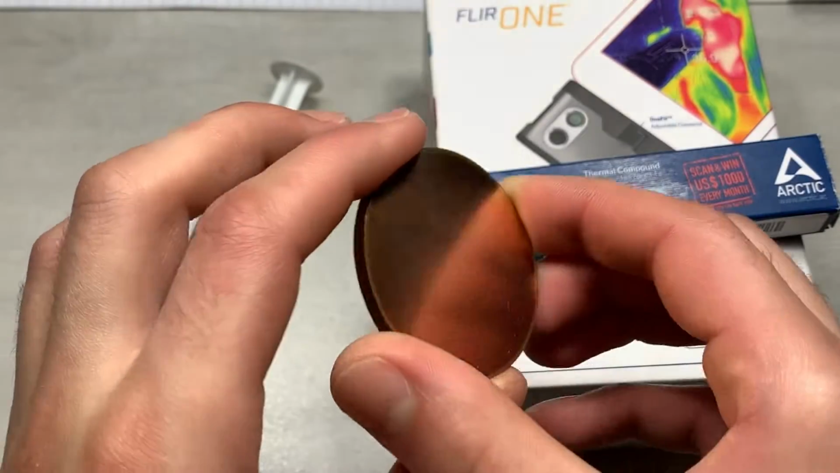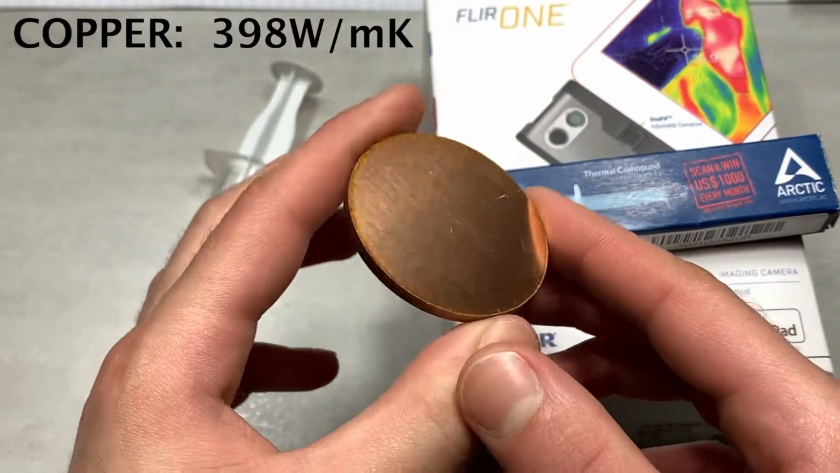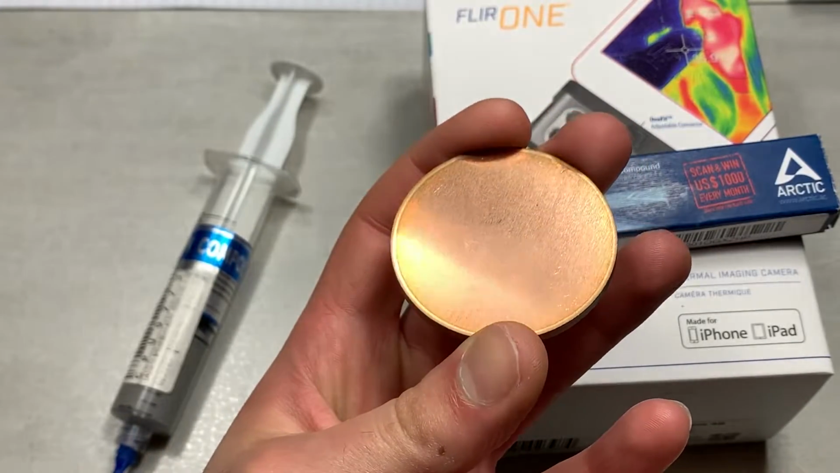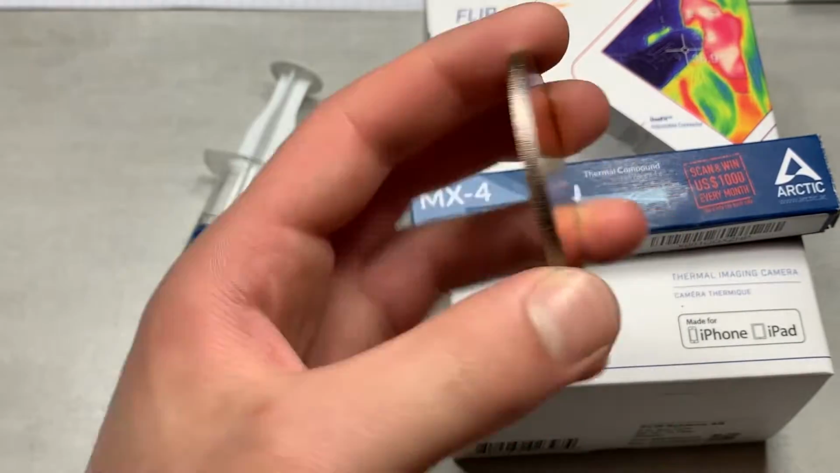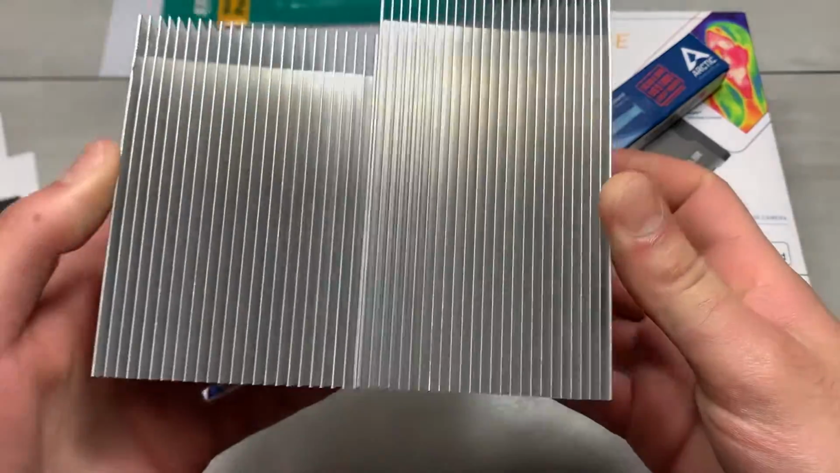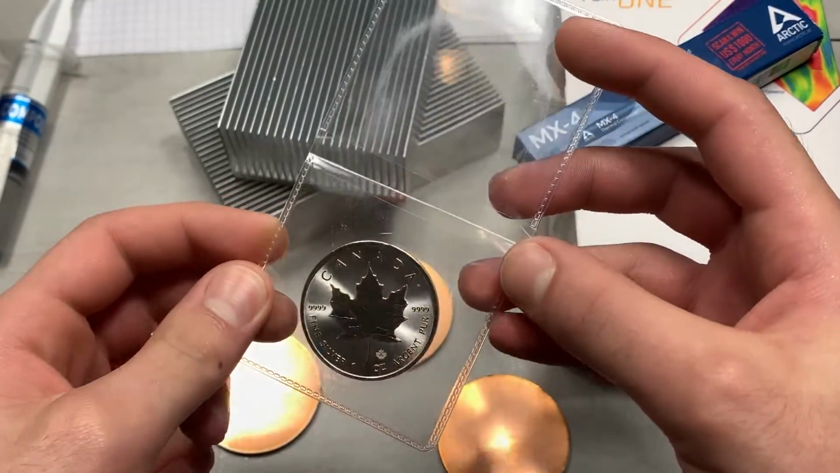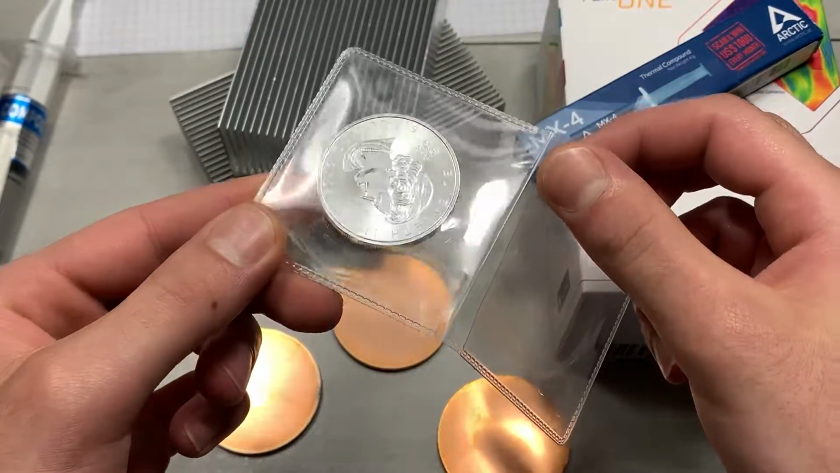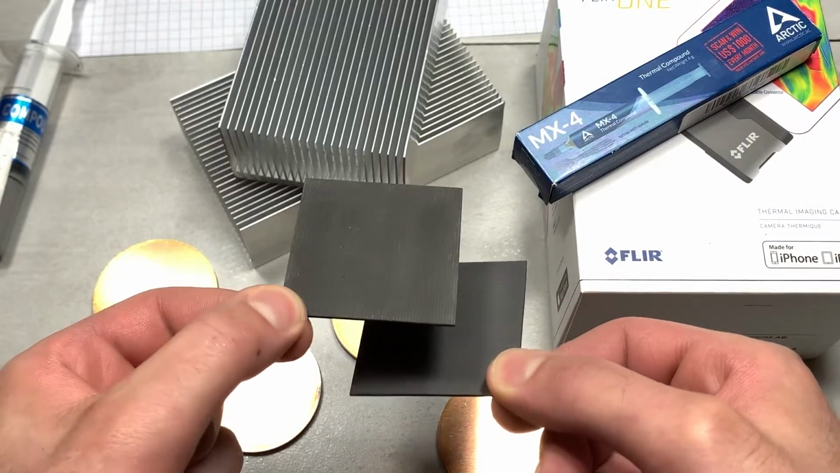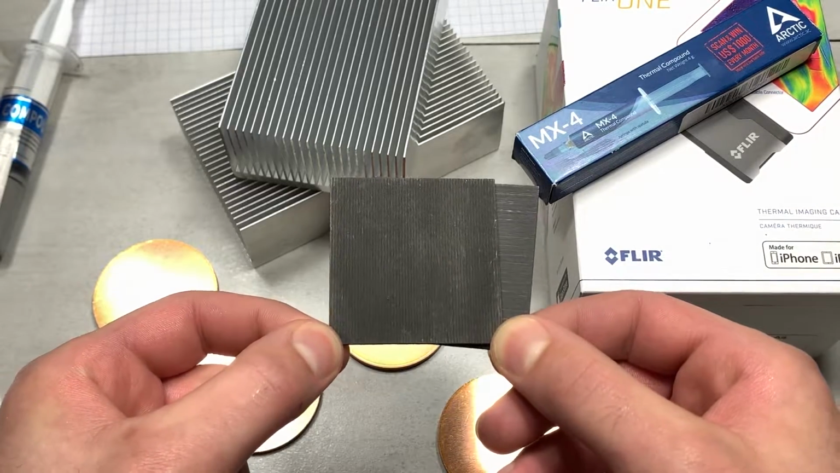And just for comparison, copper has a thermal conductivity of 398 watts per meter Kelvin, which makes it a very, very good thermal sink material. However, it is a bit expensive as a metal. Aluminum has a thermal conductivity of 237 watts per meter Kelvin. Silver has a thermal conductivity of 429 watts per meter Kelvin. But graphite, on the other hand, has a thermal conductivity of up to 2,000 watts per meter Kelvin.